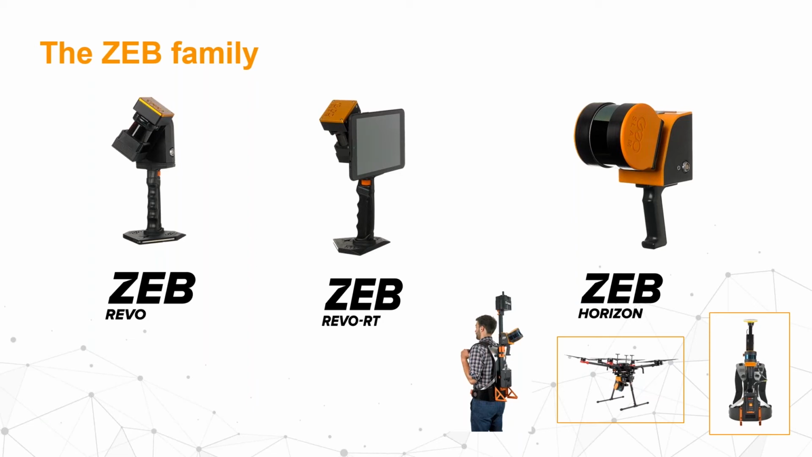ZEB Revo RT is a development out of ZEB Revo, a development in the direction of real time. So what you do in the field when you survey, you do not only do your scanning, but at the same time, you process the data in real time, and you can see the results of the scan already on your screen. So you can see if you already surveyed a particular room, for example, and it improves the speed of processing.